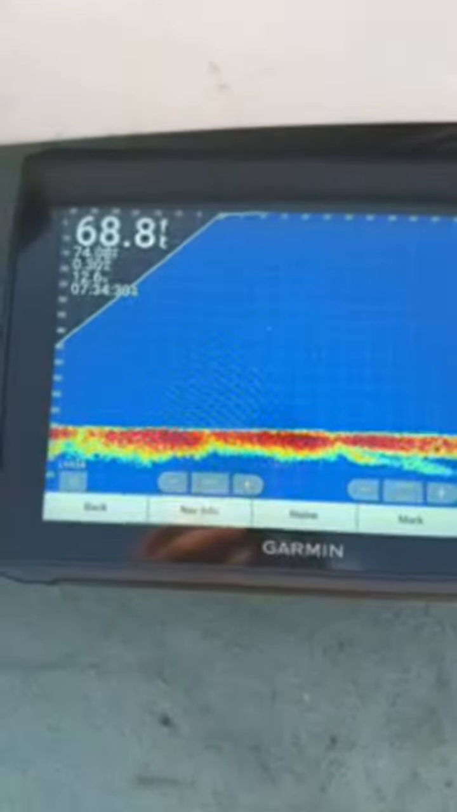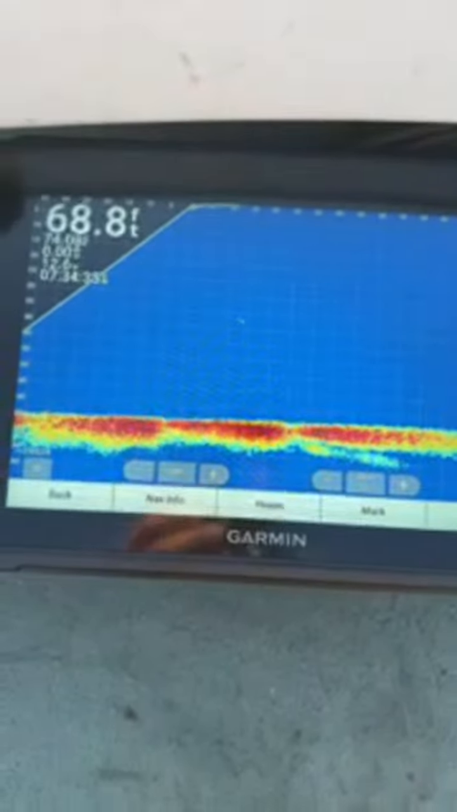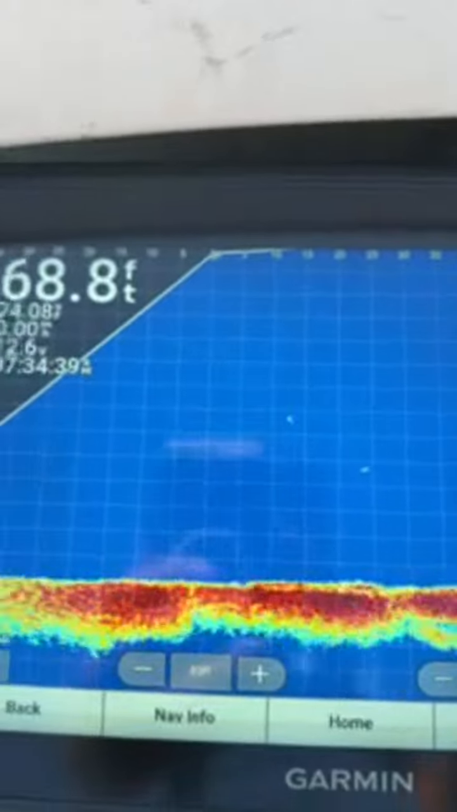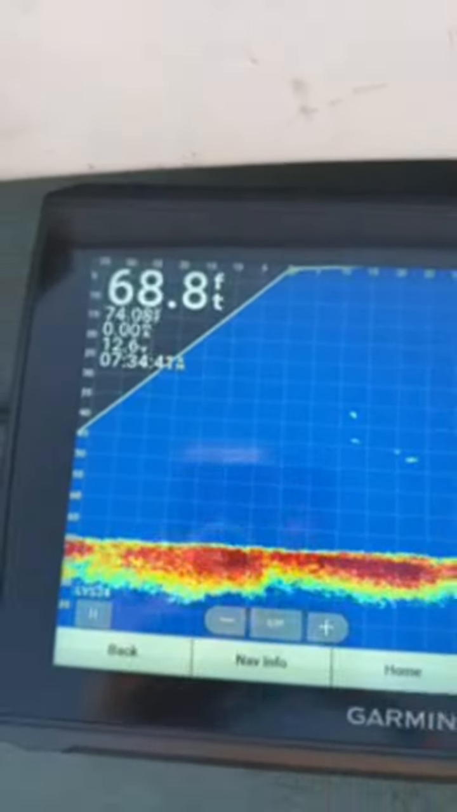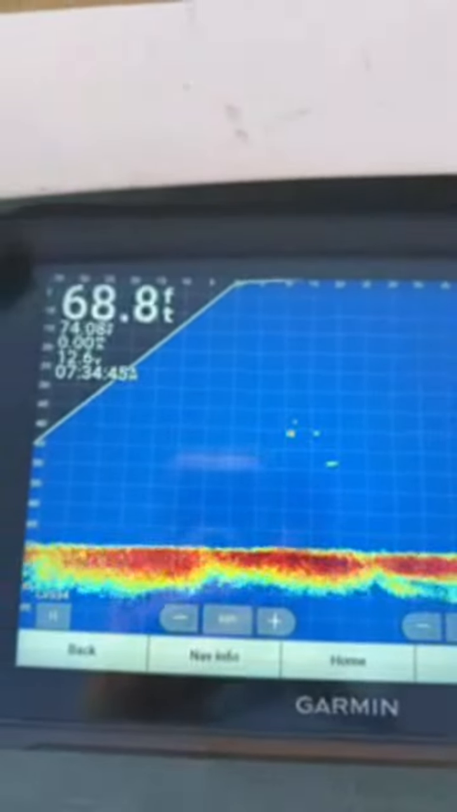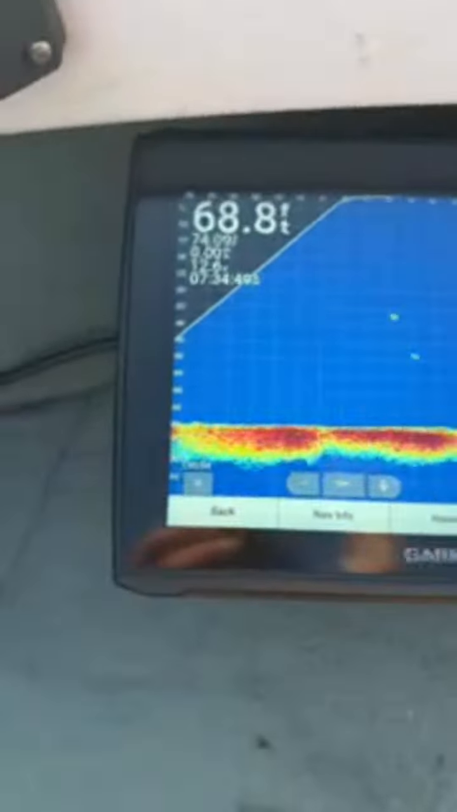Using a jigging rap. Here comes one flying up from the side. He's on it right now. There's a group of them. Oh yeah, there's a whole group. I'm gonna get smashed. If I drop you guys, I'm sorry. Come on. Got him. Hold on, I'll flip you guys around.